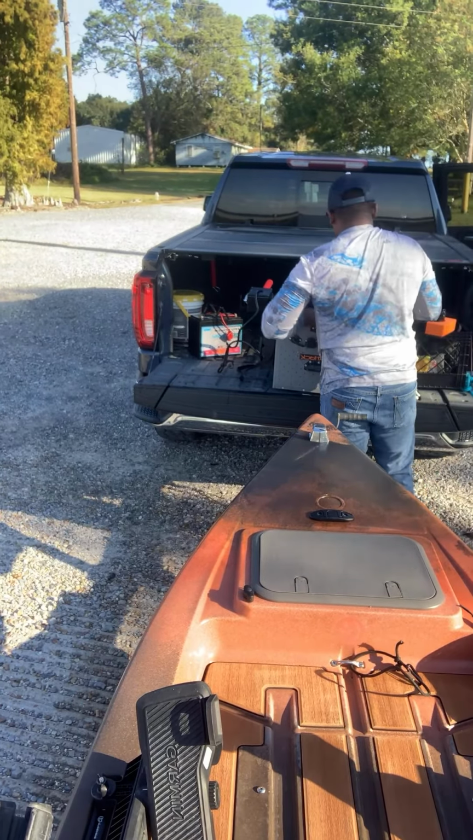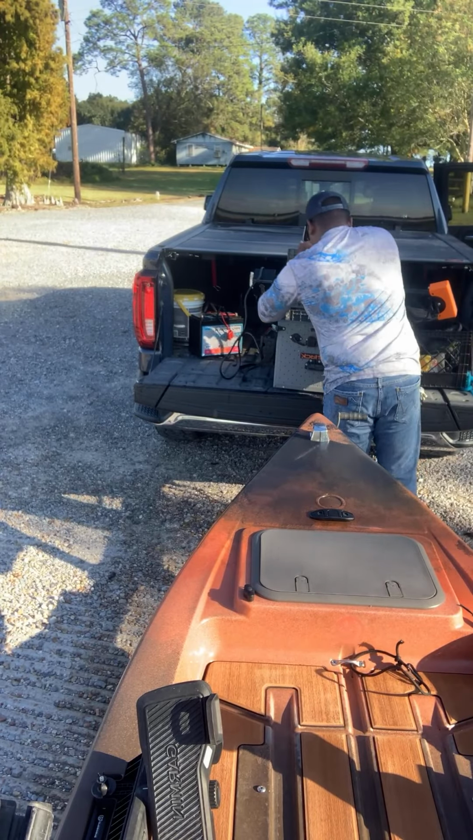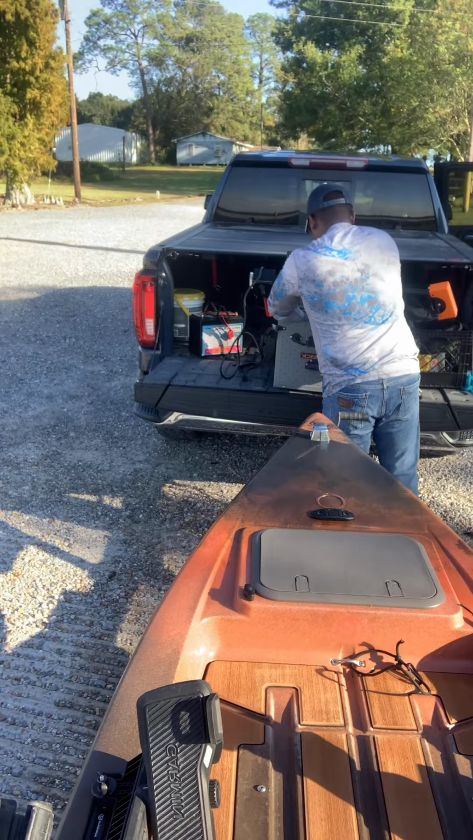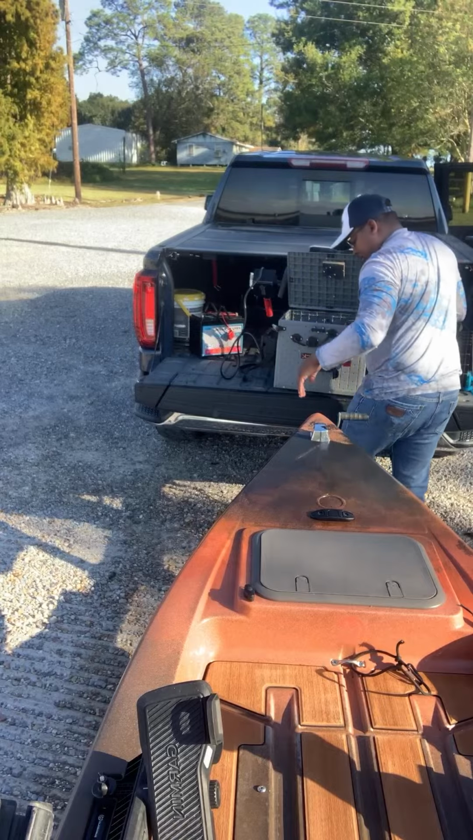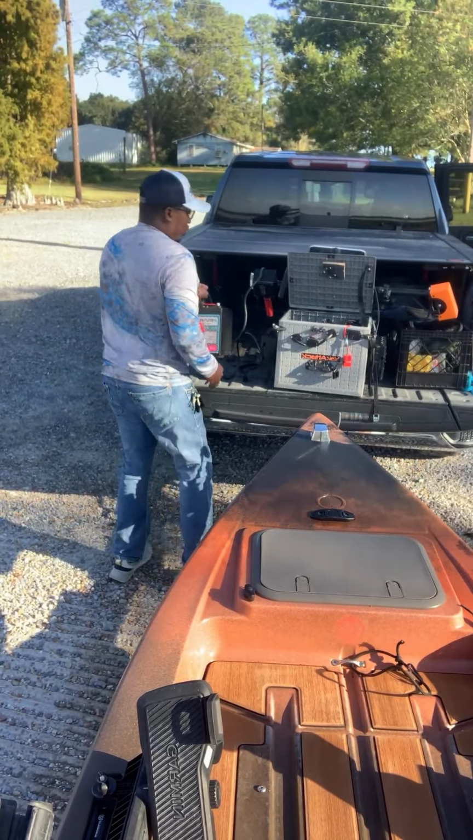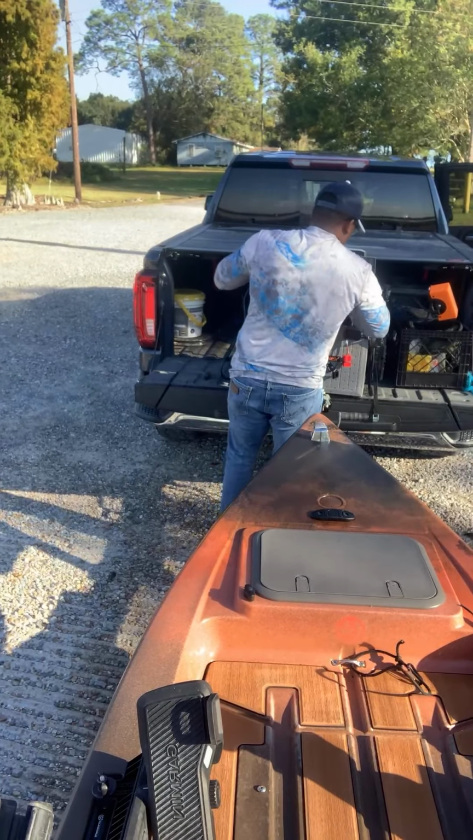Now that I'm thinking about this, I'm gonna have a lot of batteries in here. Three pretty big batteries. Golly, Paul. Oh well. We'll see what happens. Worst case scenario, if it's too much weight in the front, this battery is only 22 pounds, even though it's a big battery, but it's lithium.